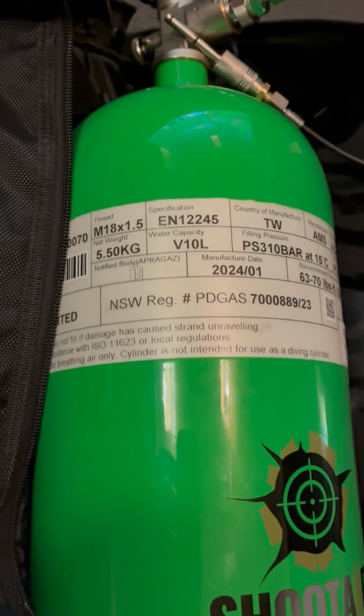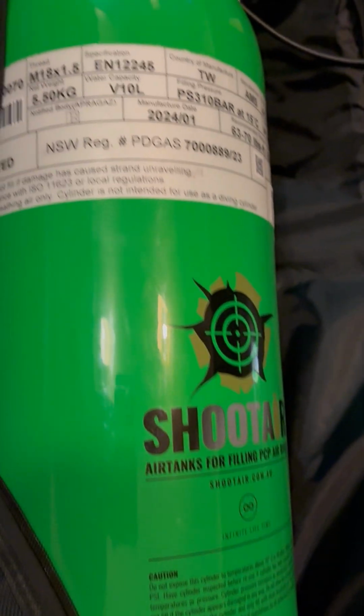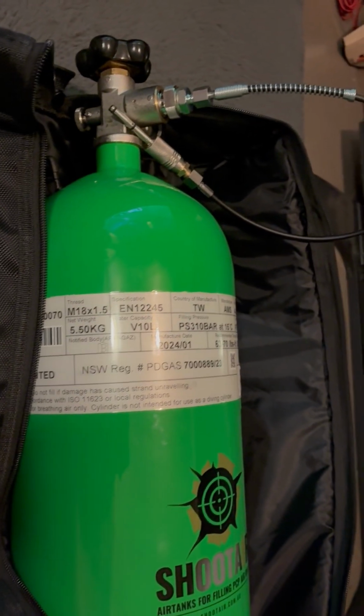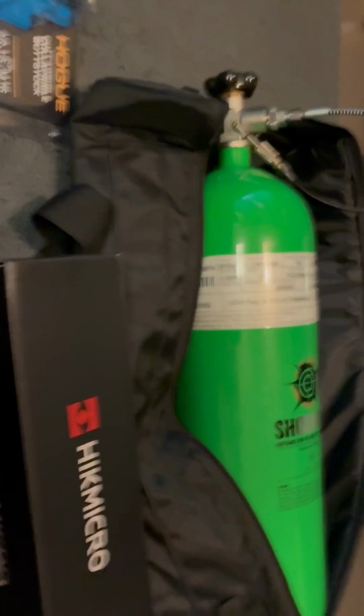You've got to have all approved data and everything, and this has to be tested. Basically, they won't take bottles that are overseas Chinese crap. They've got to have the reassurance in themselves that if they're going to hook it up, it's not going to explode.